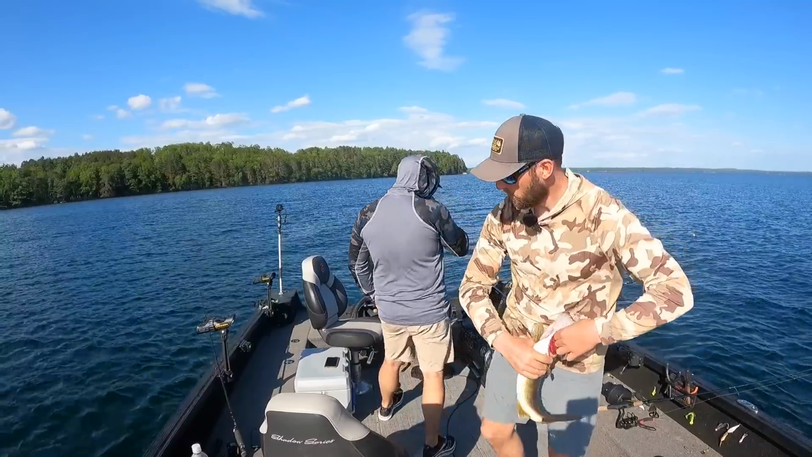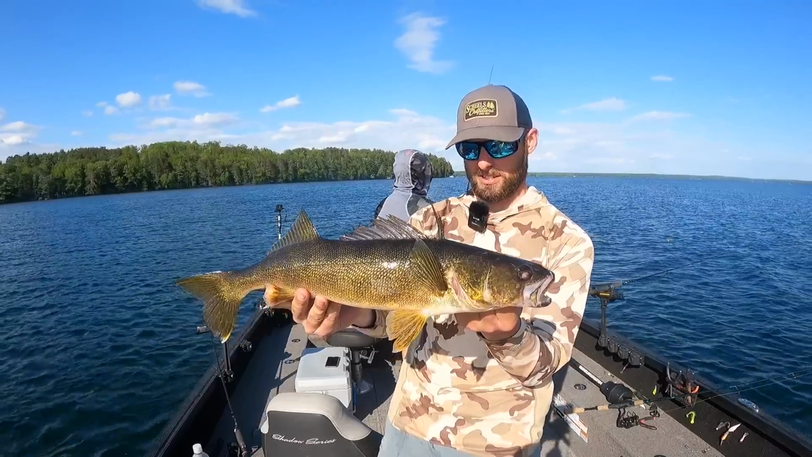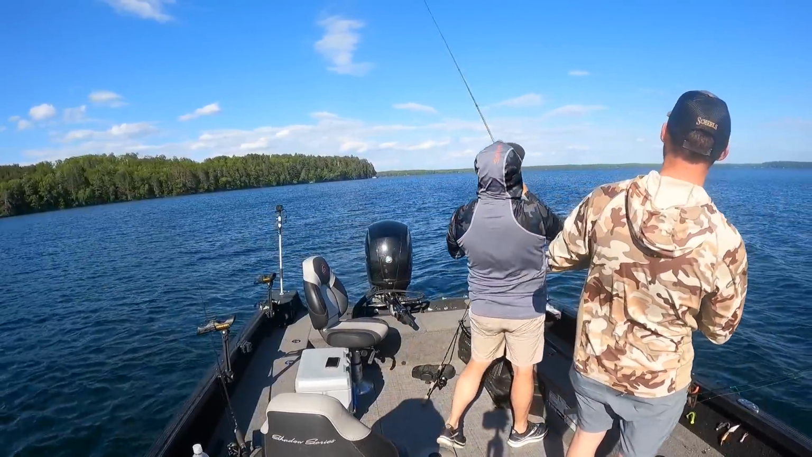There we go. I think there's some people who love to fish competitively. I am not a competitive fisherman. I like going out and fishing and doing my own thing and catching walleyes like this on a beautiful northern Wisconsin day and watching my good friend Mitchell bubble up.